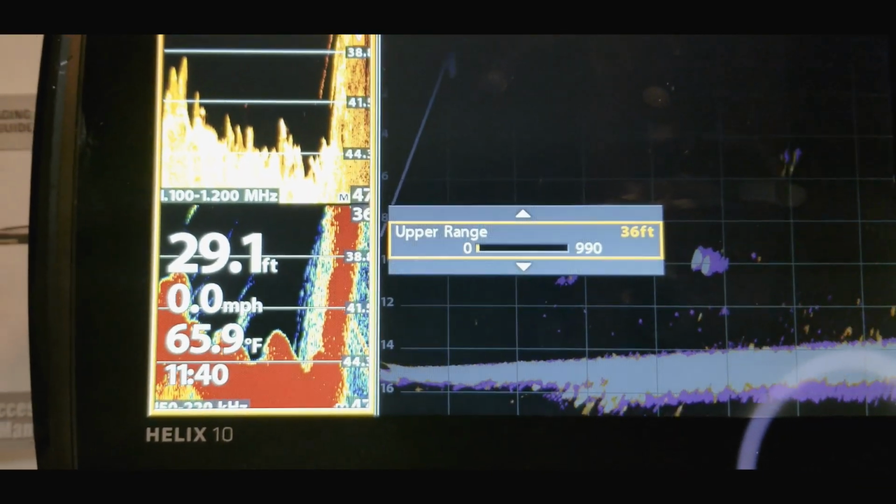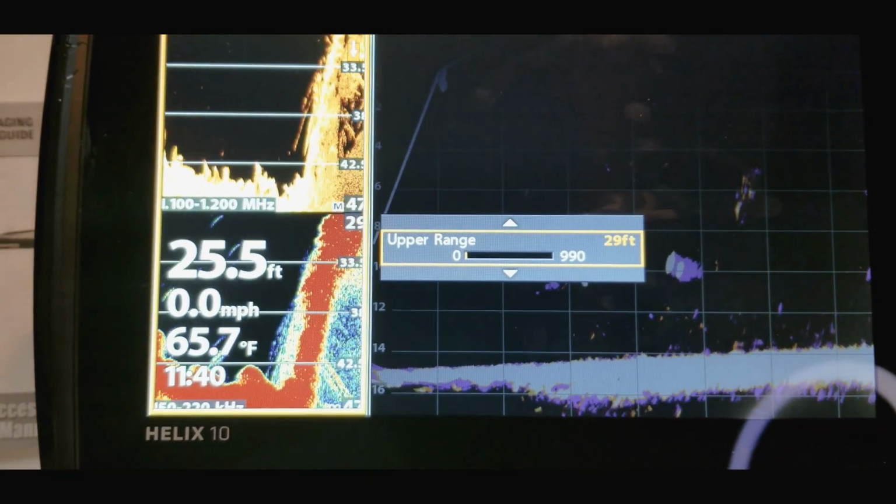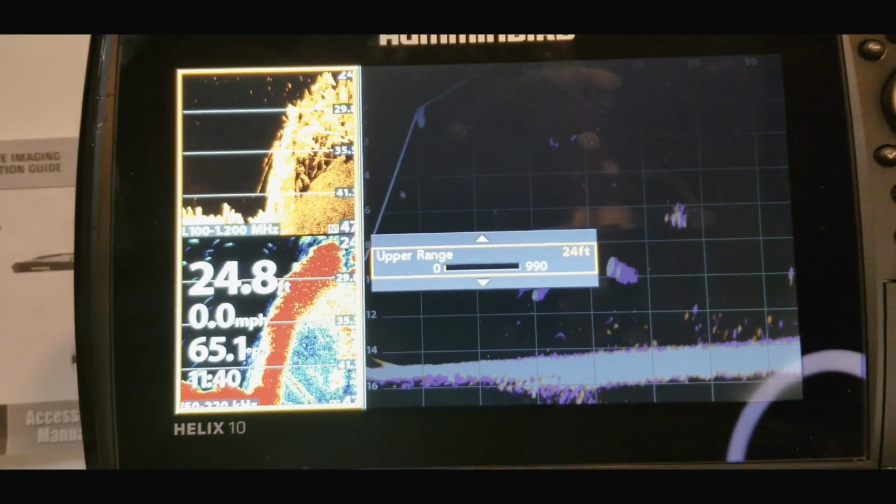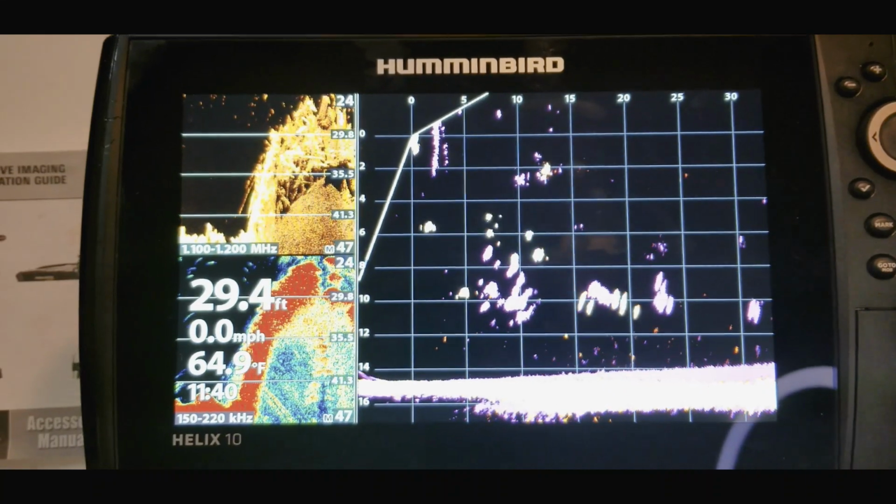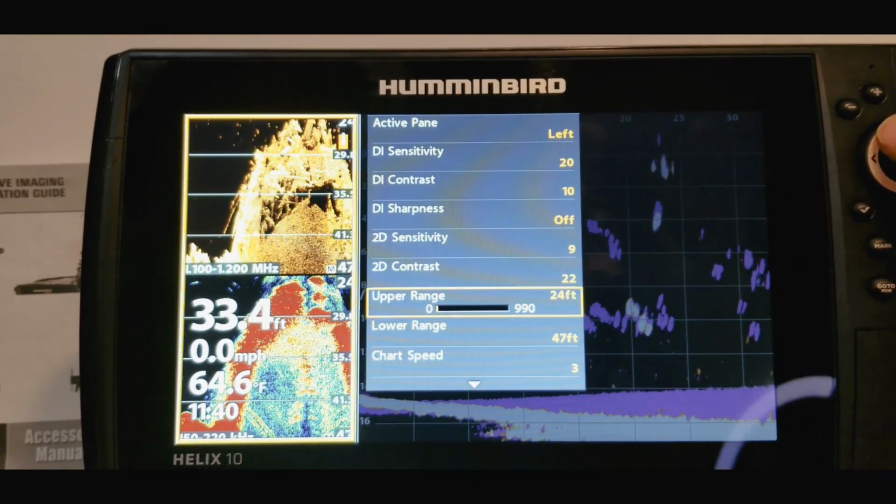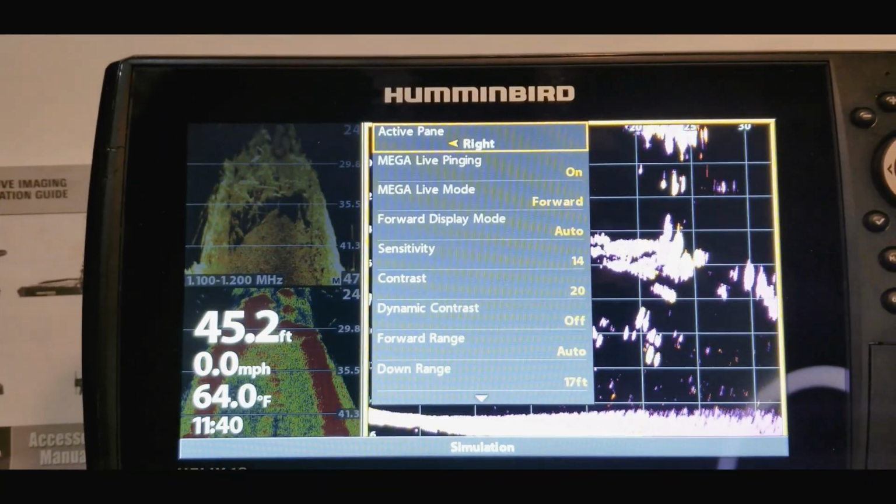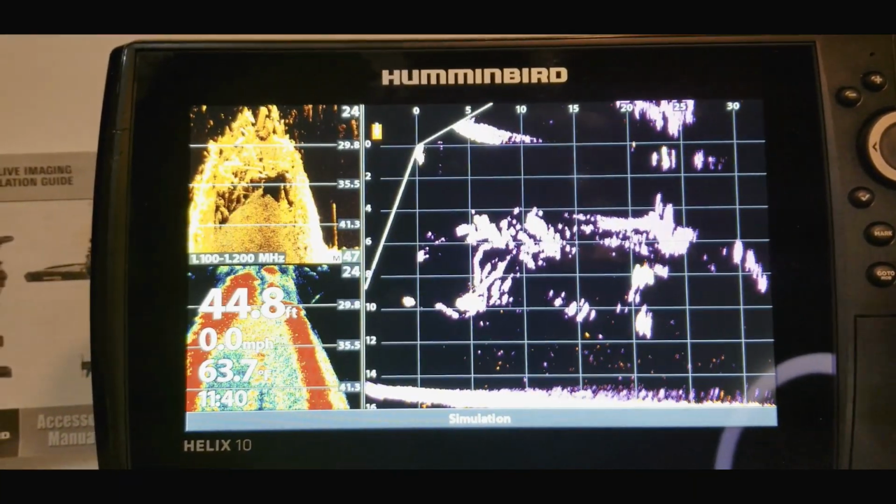All right, let's go ahead and take that up. I just wanted to show that to you guys real quick, that you can still make those adjustments and still have your Mega Live on the other side. Let's exit out of there and go back over to active pane and put that on the right side. All right, there we go.